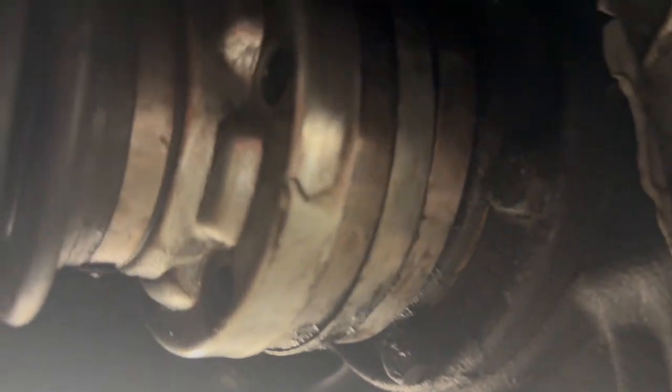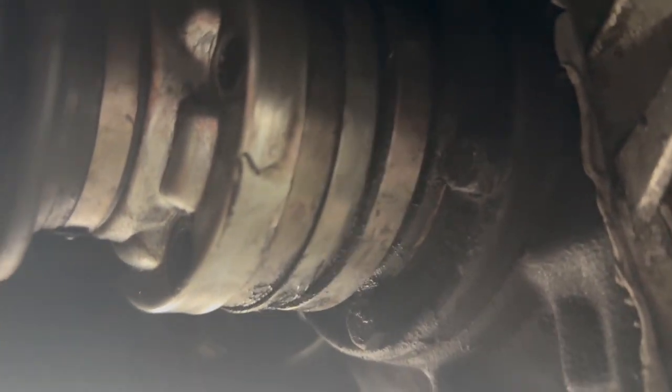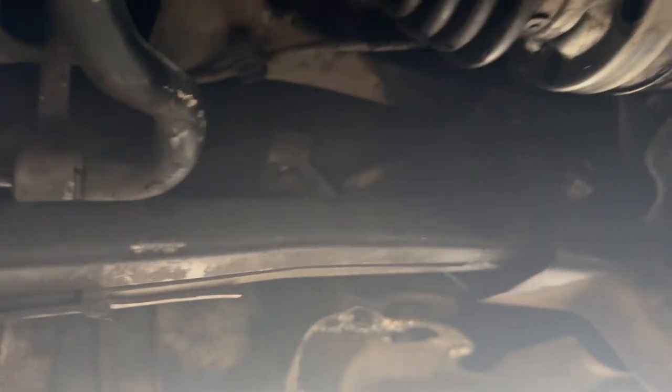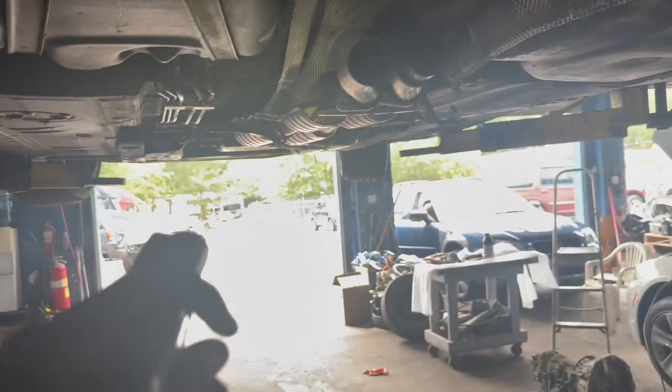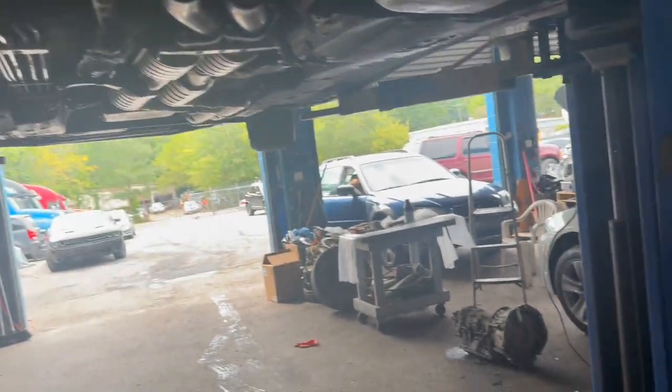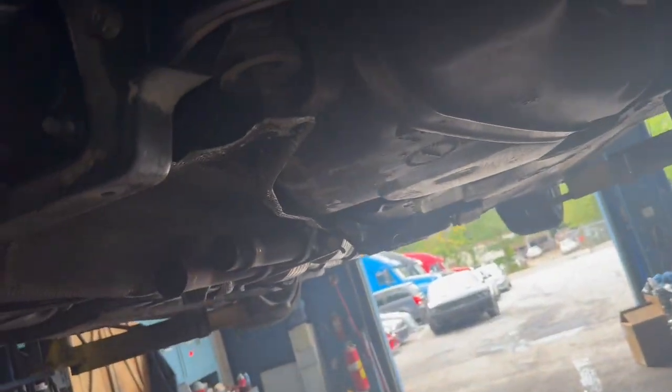I can't even show y'all, but it's supposed to be in there, you know what I'm saying? Like, it looks like it's, I don't know. Tighten it up and see what's going on, bro. So I tightened them down, but everything's super tight without messing with the shifter. Left it in park and just spin the wheel forcefully.